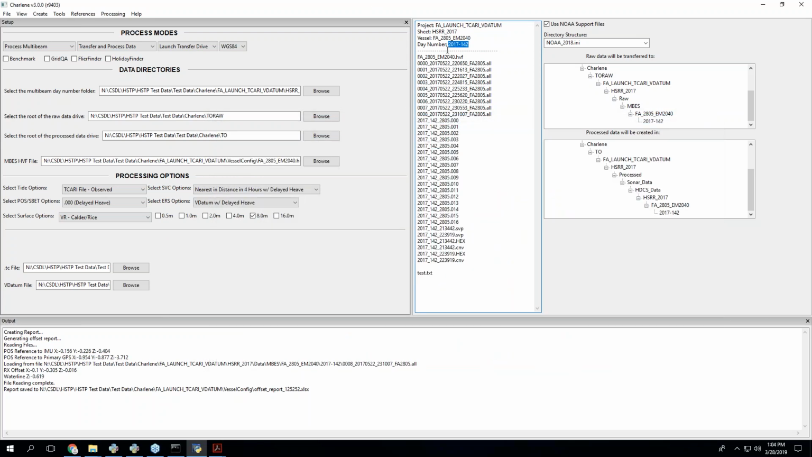But in Keras 11, it's doing an SQL query. So whatever you have for day number, this has to literally be the day number for these lines.